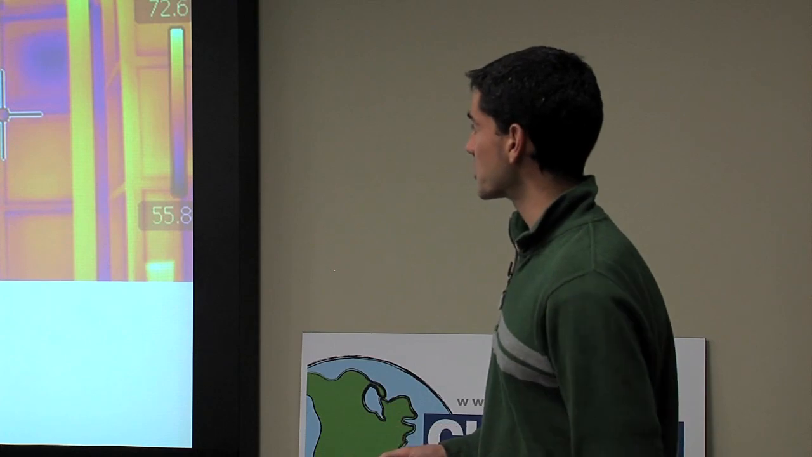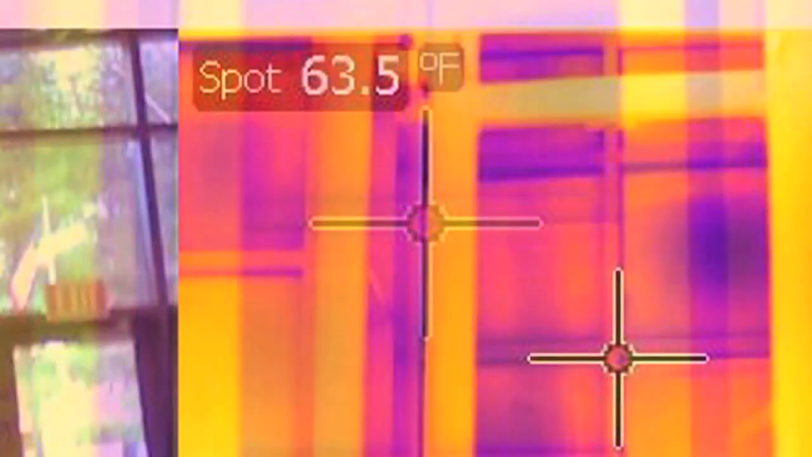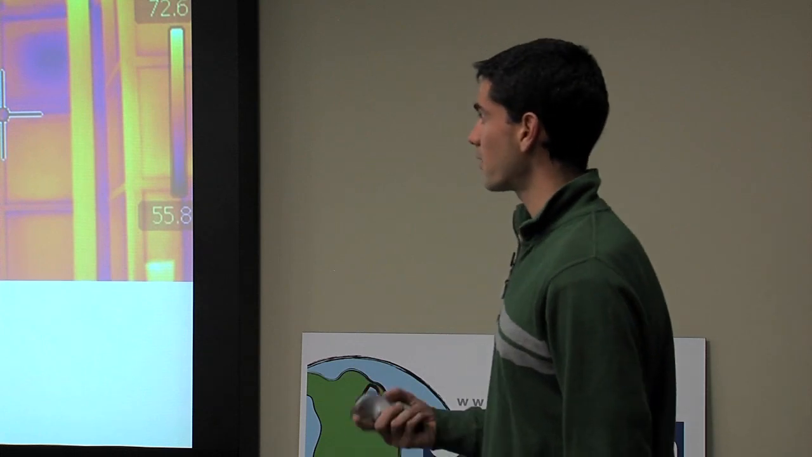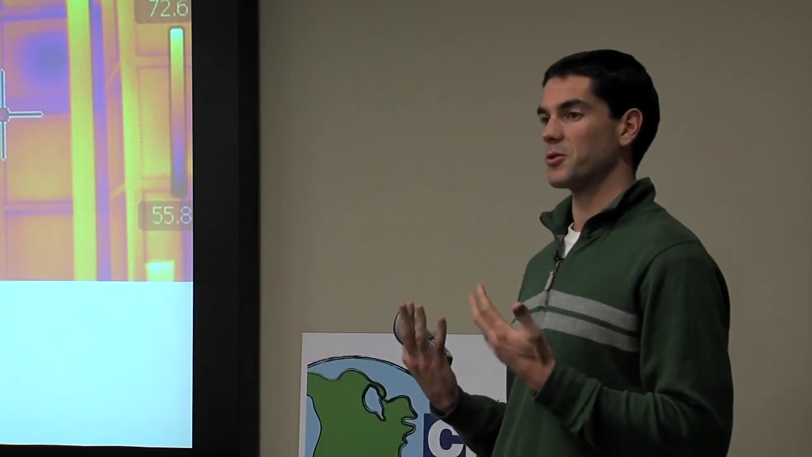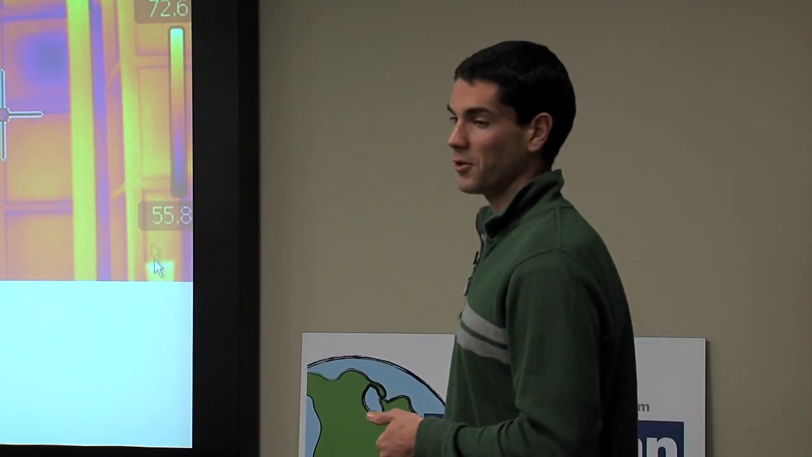But the concept of it is similar to color contrast on an older television. And then as far as the spots on here, when you look at this image, this temperature point right there is 63.5 degrees. Now within the image, we can go in and access almost 77,000 temperature points. Every single pixel along this image has a temperature associated with it. So the way an infrared camera works is it's taking those 77,000 temperature points, sending it out, and then you're assigning a color to it.